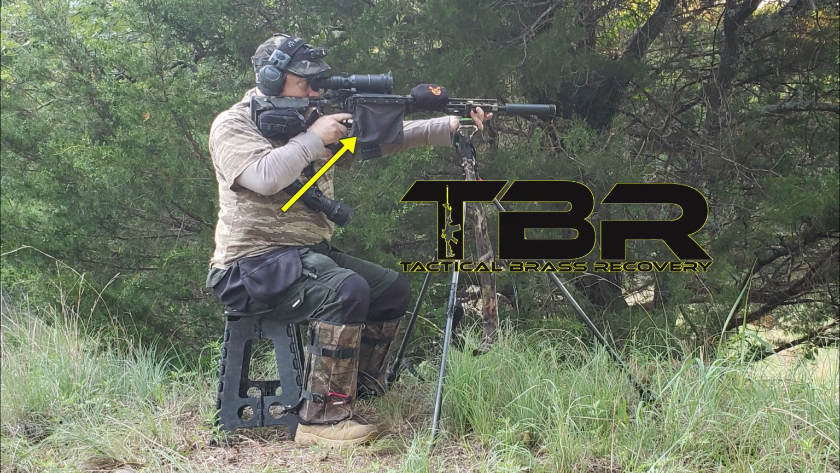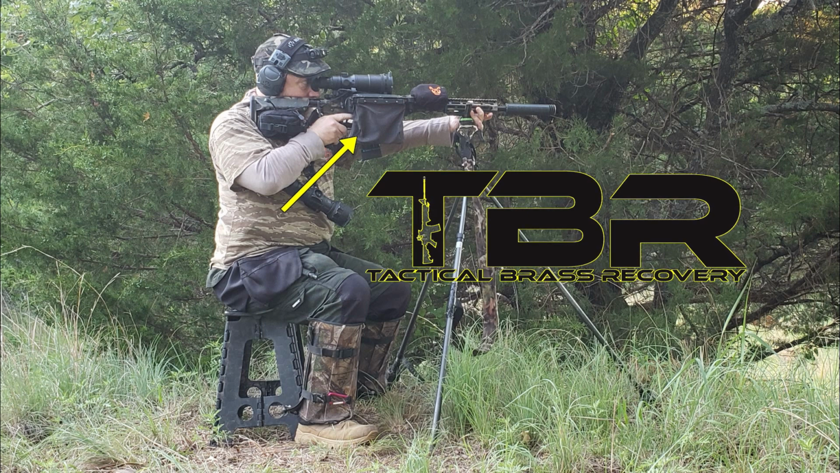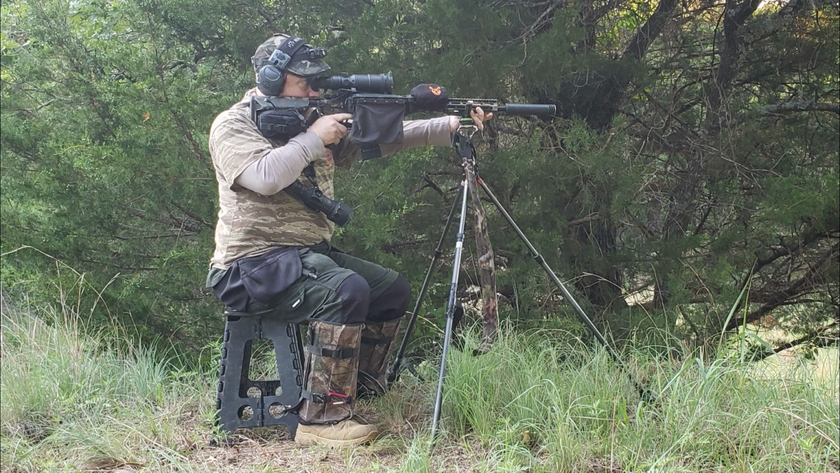Brass Catcher by Tactical Brass Recovery. I have used these for several years now. While there are less expensive brass catchers on the market, I don't think you'll find any that are any better than a Tactical Brass Recovery brass catcher, and they will literally pay for themselves with the brass that you harvest.